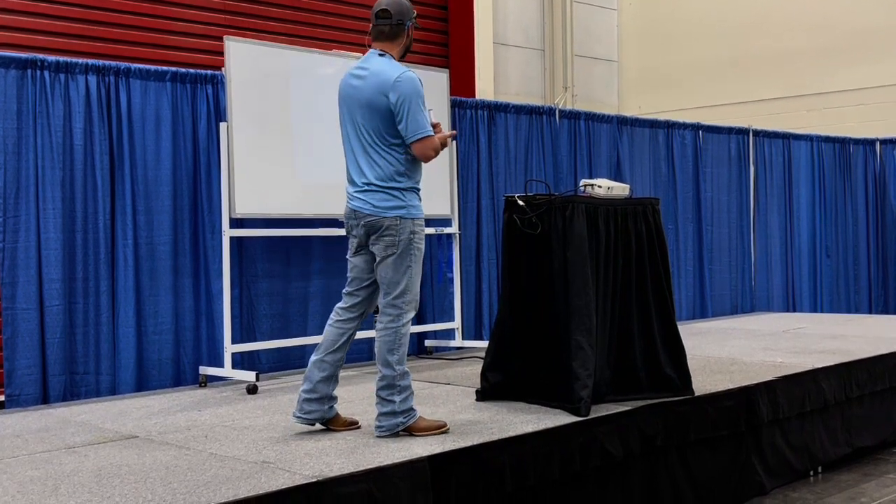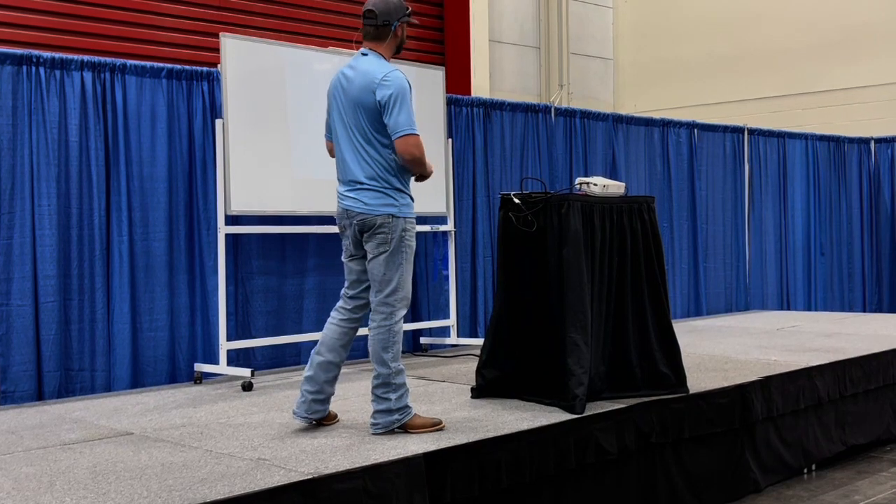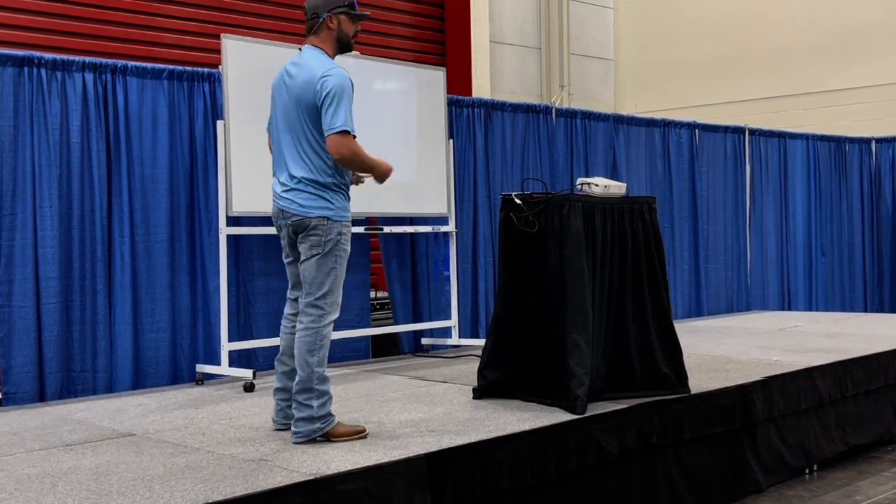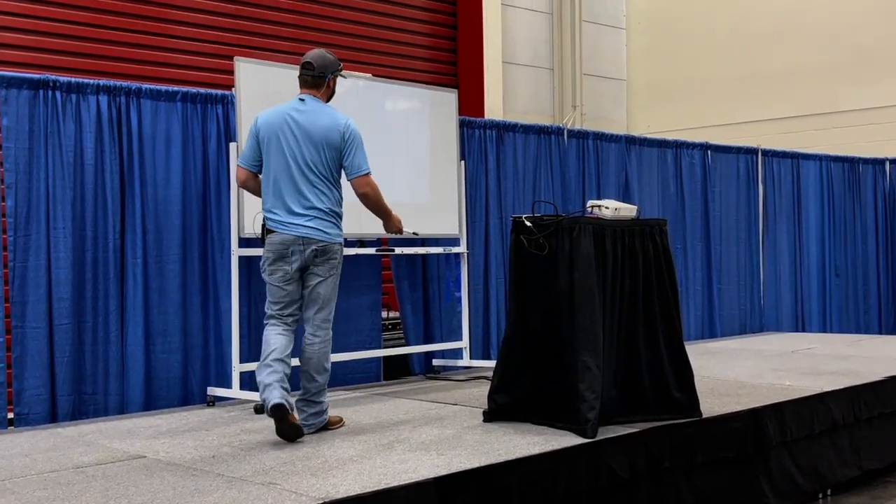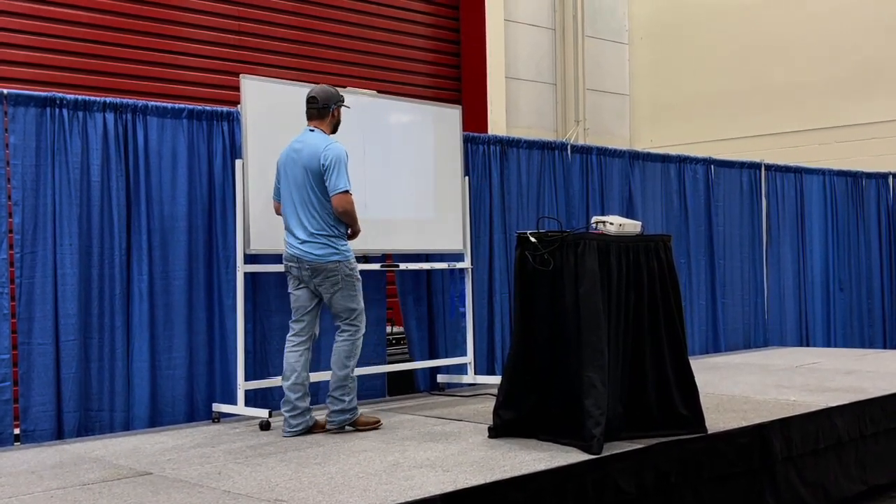Okay, there's side scan. Lowrance has it on their 3-in-1 transducer. Garmin will probably have it too. It's a long transducer typically. I get a lot of customers that ask me, hey, how do you read the side scan? We're gonna go over a little bit of that today.